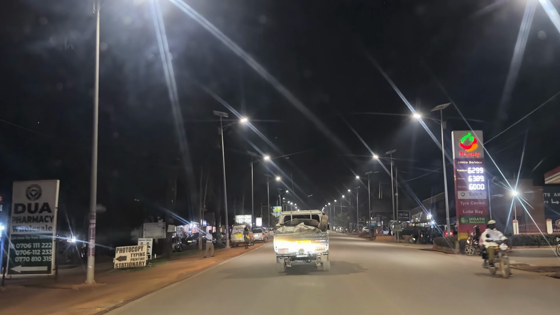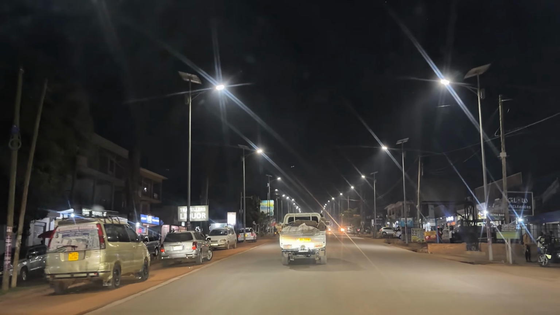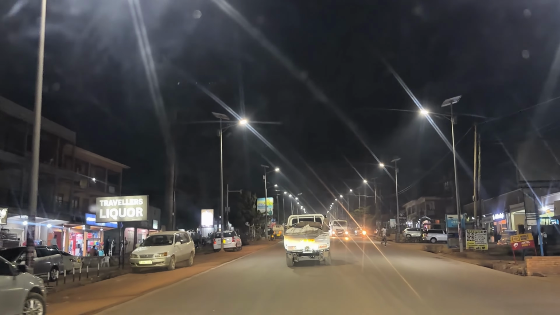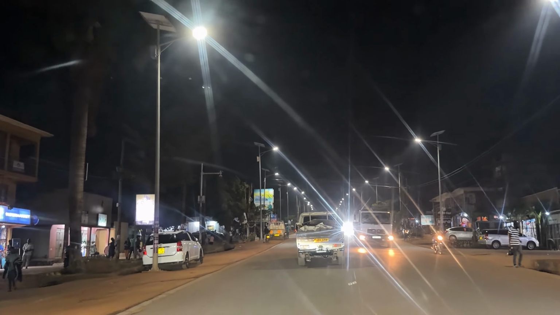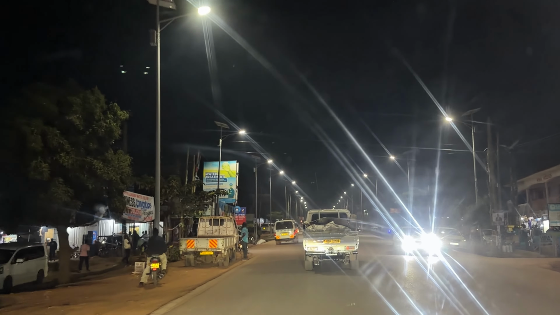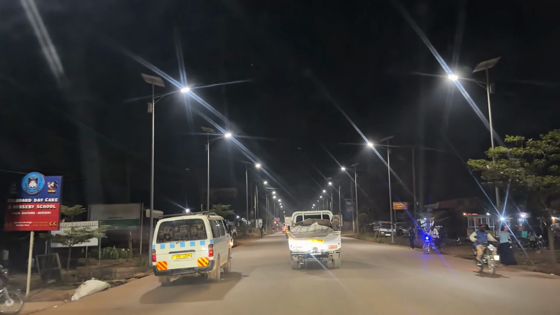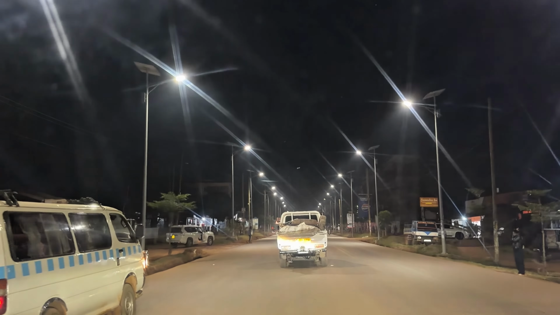Do you notice how you've not yet seen any humps or rails on this road? And potholes too. I feel like this is one of the best roads in the center of Uganda. I think it's because the president actually uses this road, so they've always made sure to keep it up to standard.